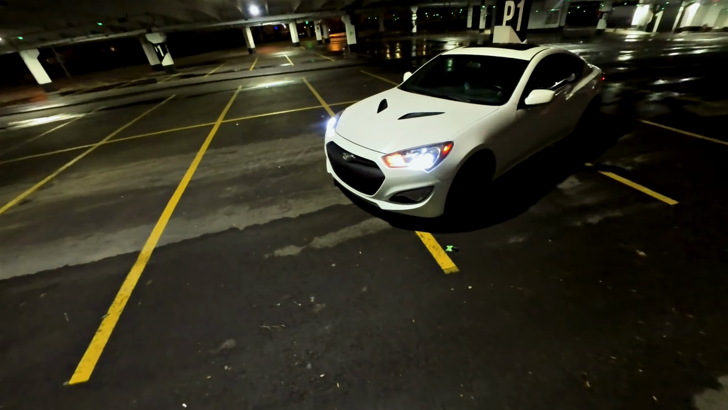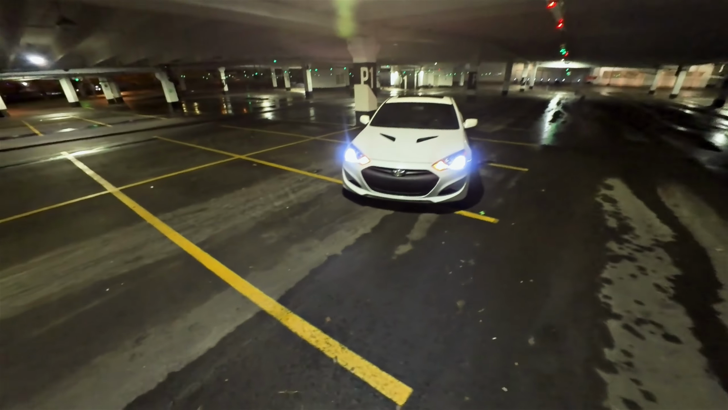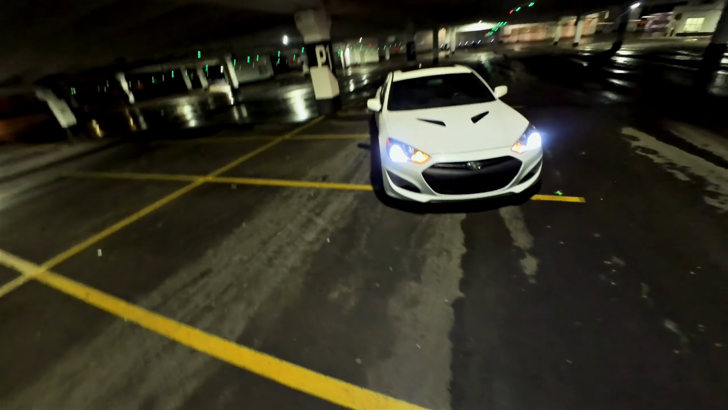There we go with the lights on. That's how she's looking.